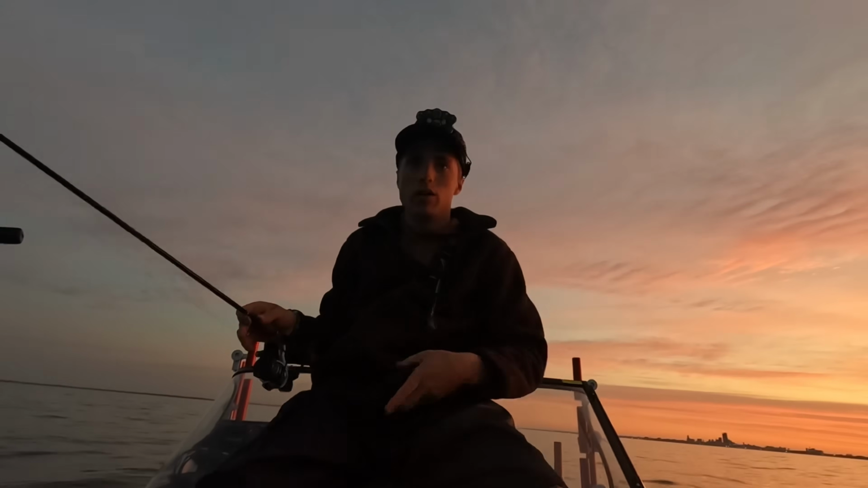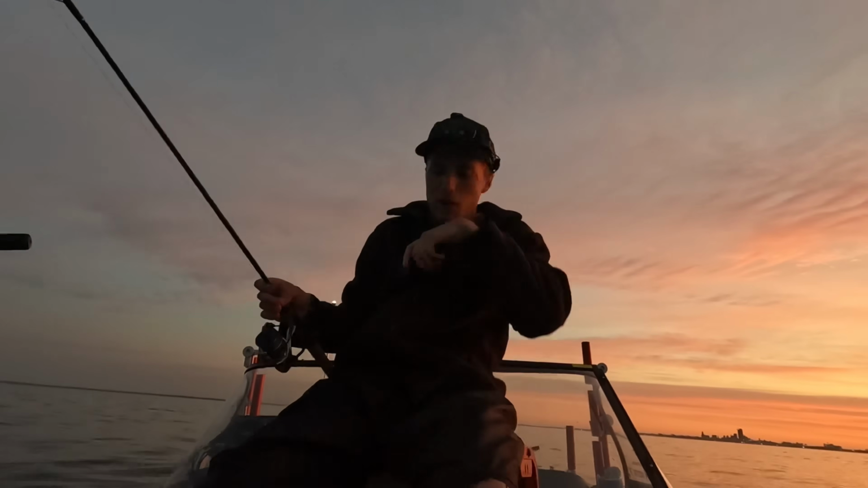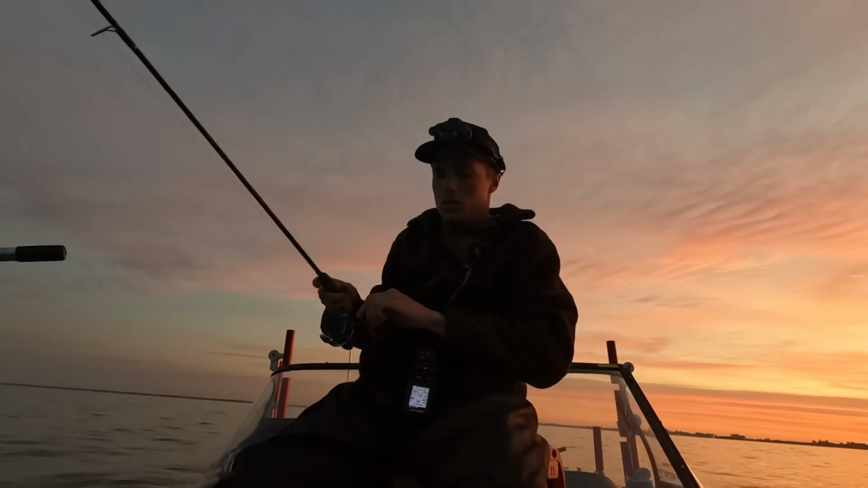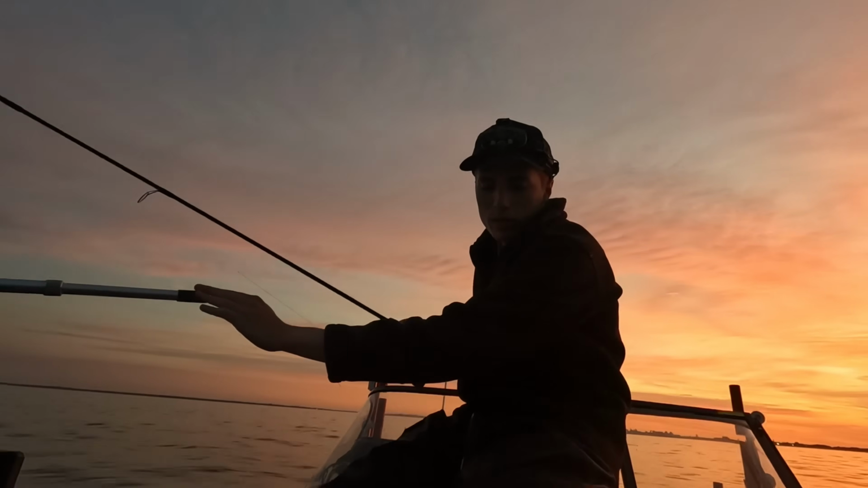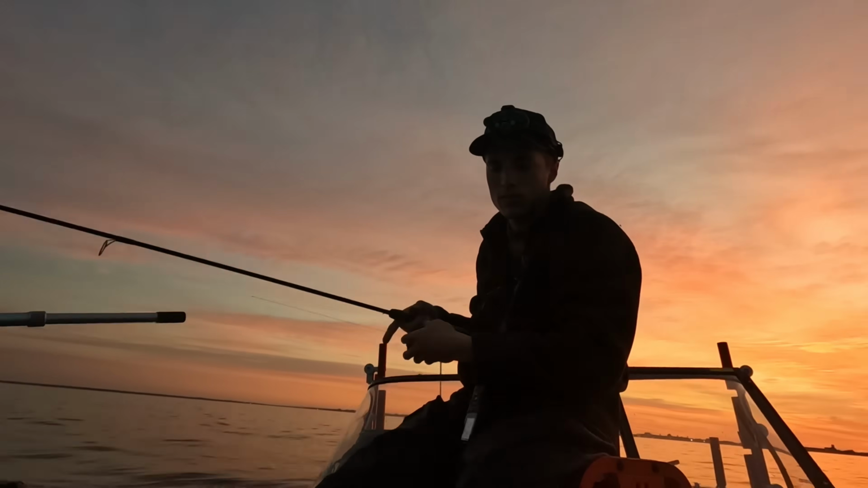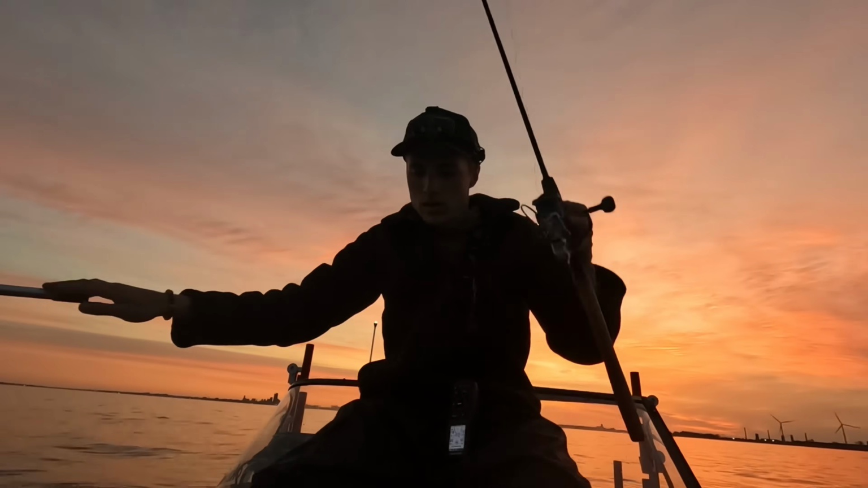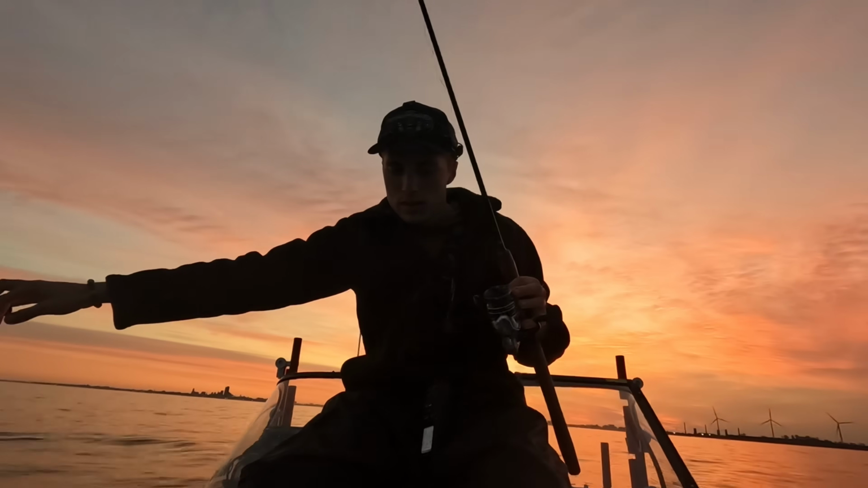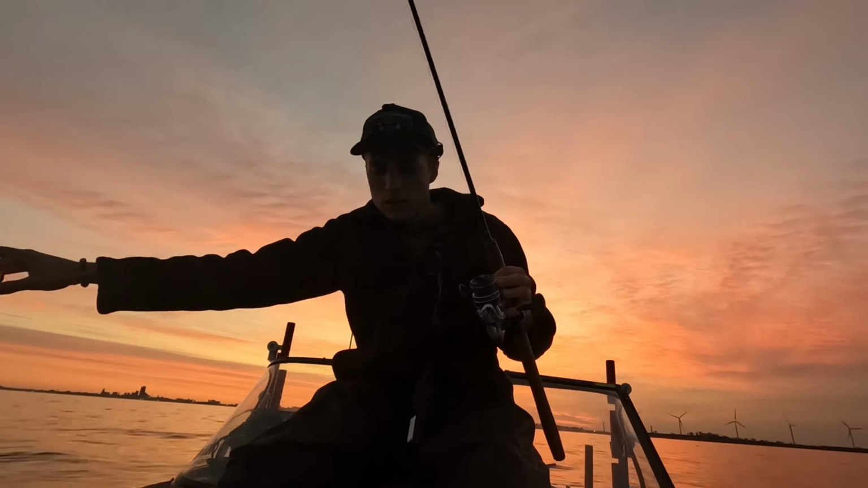And so, the boat spun right there. Wow, that is a beautiful sunrise back there. So there's that fish again. We're gonna try that fish one more time. Too nice of a mark not to be making a cast at it. Looks like I missed again.